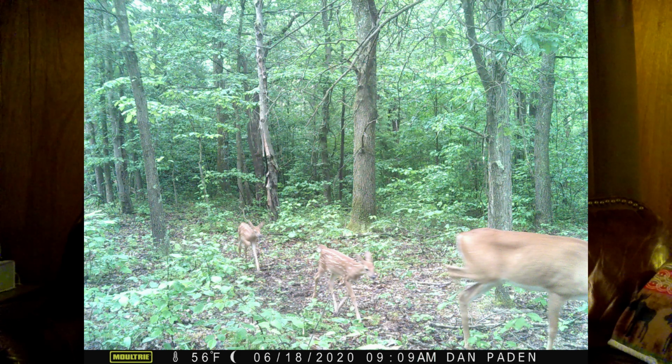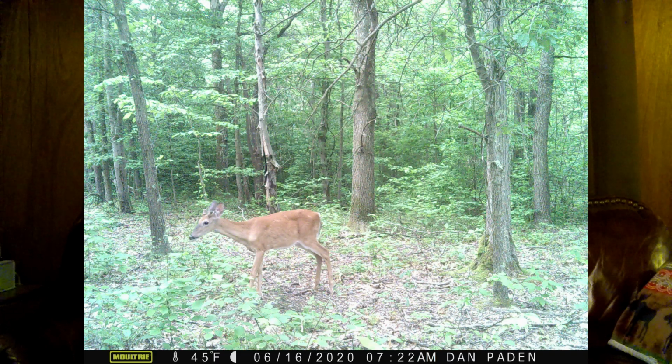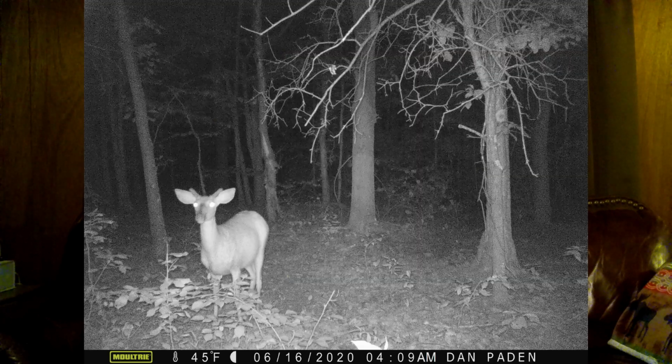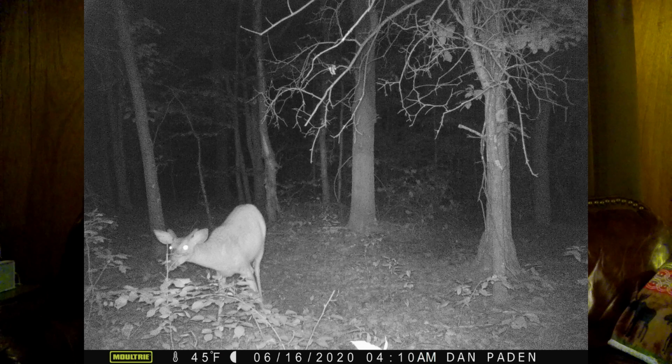Okay, that one's nothing. Two fawns coming through. Another doe, another doe. Oh, there we go, we got a little buck. Looks like a yearling. Little yearling, I think. Yep, got little nubs. Okay. There he is again. Oh, that one looks like a different buck. He's got longer tines, like that long.